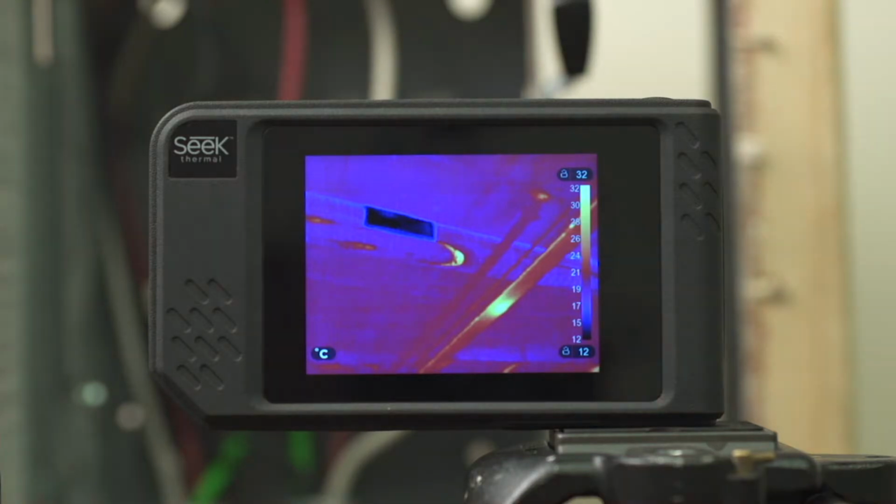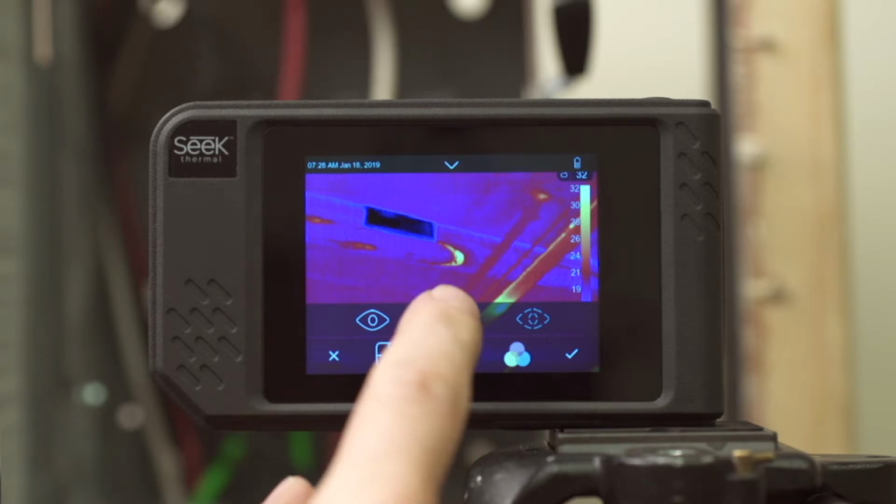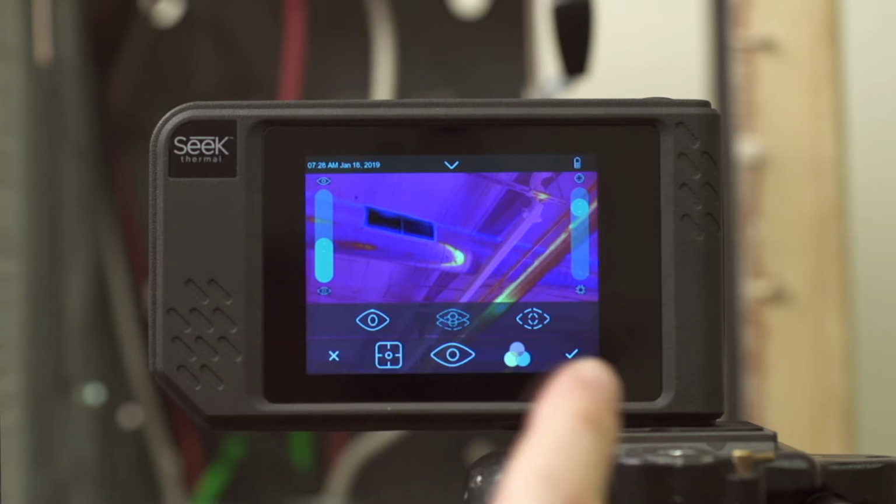Now I want to continue to edit this photo, so tap on the screen to bring up the menus. Let's go ahead and change the view mode. Right now we're thermal only. Tap the view mode icon. I want to change this to a fusion image, which gives me a blend of thermal and visible. And you can see that the fusion adjustment tools show up. Let's adjust the blend of this a little bit.